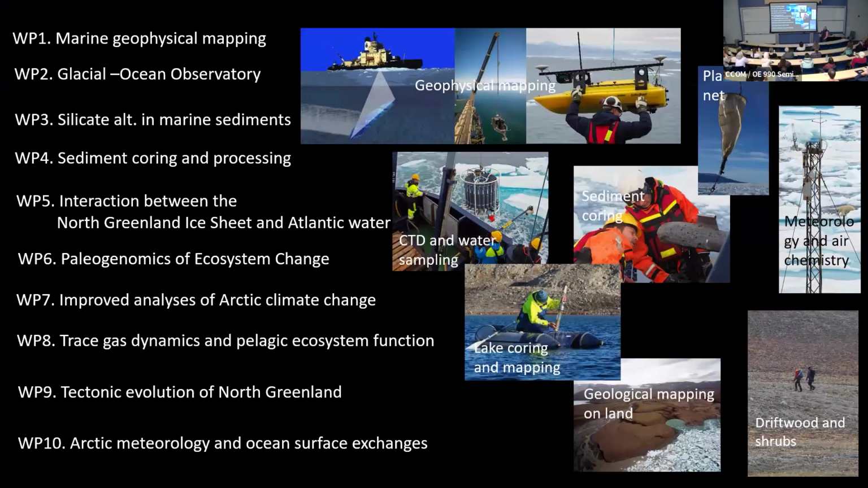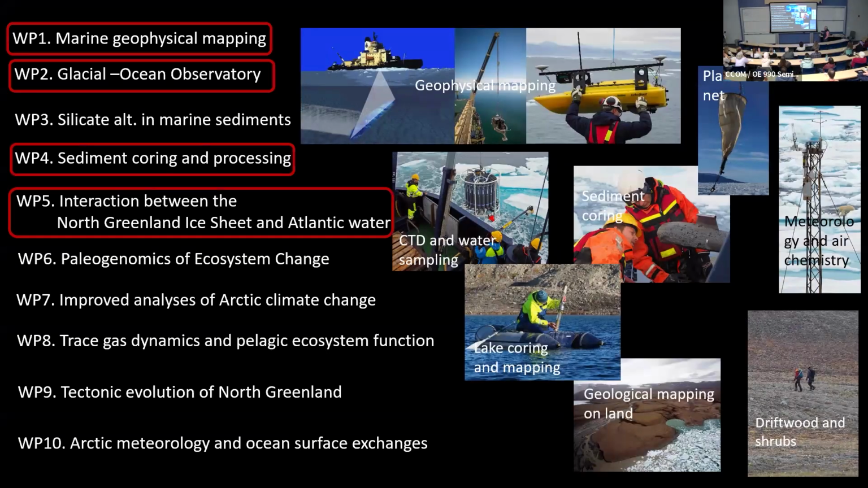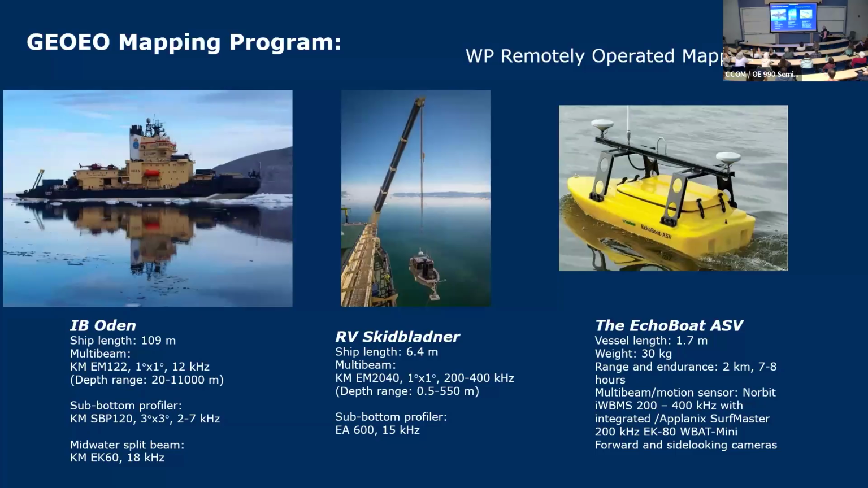Again, take a whole bunch of teams out there. I circled all the ones here that really depend on bathymetry, because bathymetry is such a key to it. And so we had the Oden again with all its sonars. We had the Skidbladner and its sonars. But this time we also, because no captain, no sensible person will let a ship get right up against the ice face because that ice is calving, huge glaciers falling off, big pieces of ice falling off.